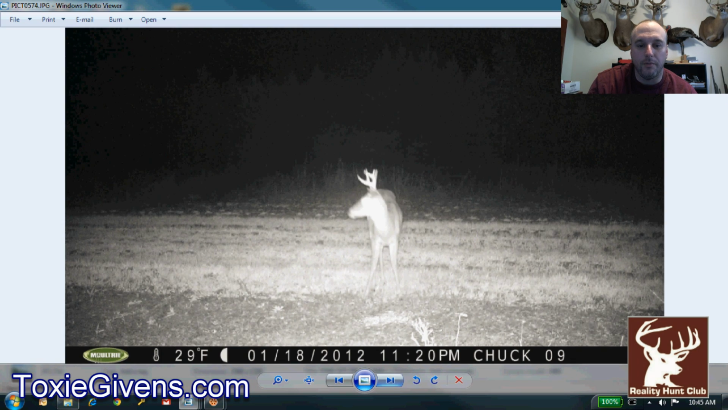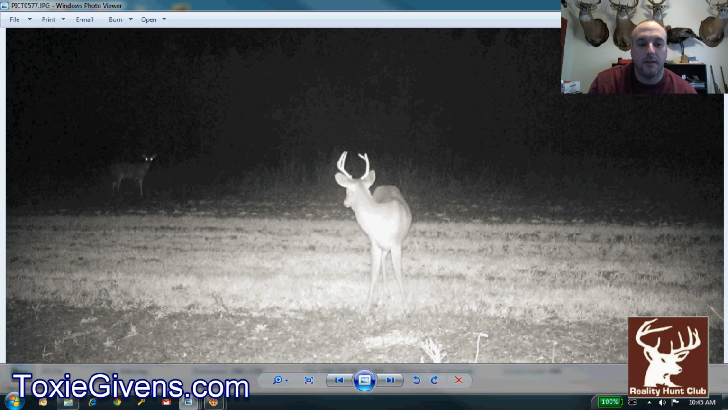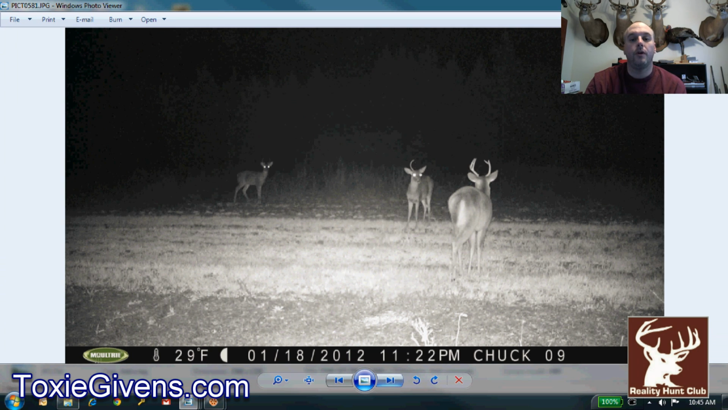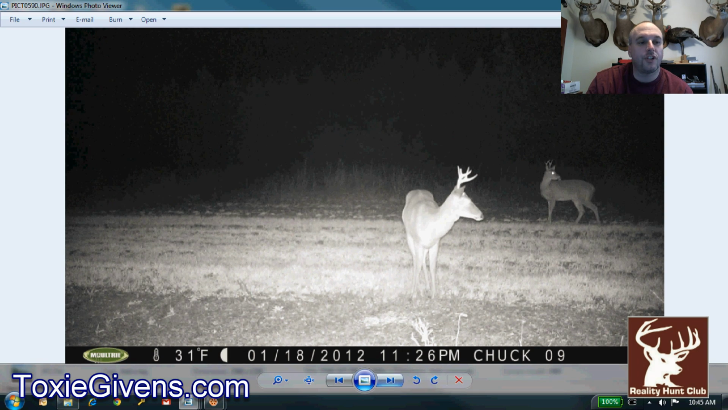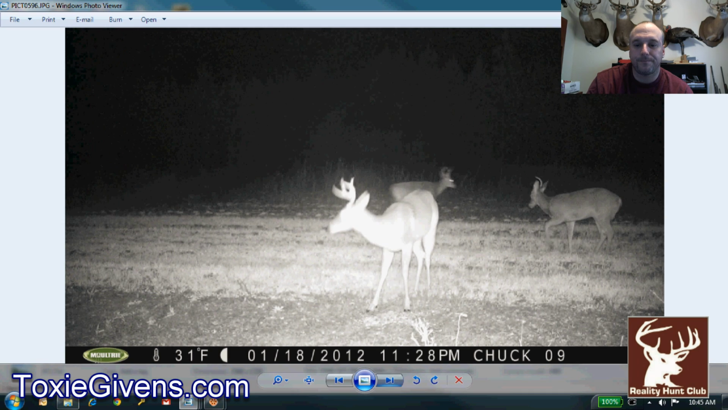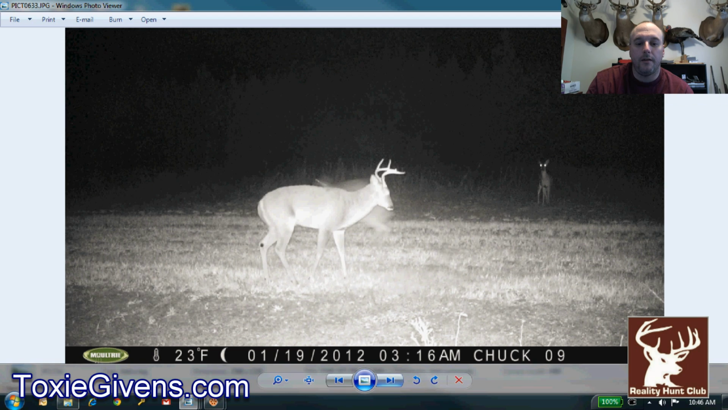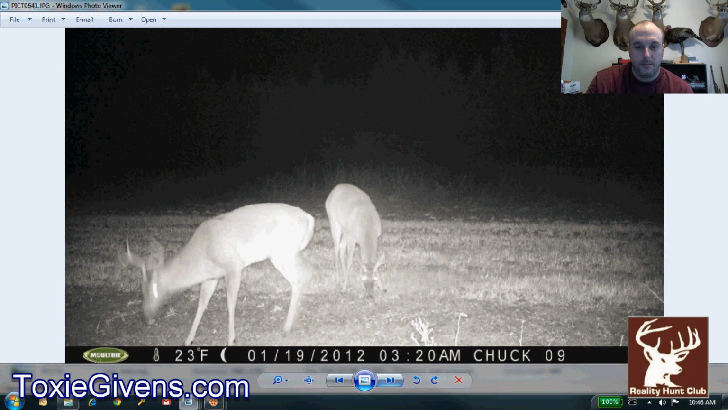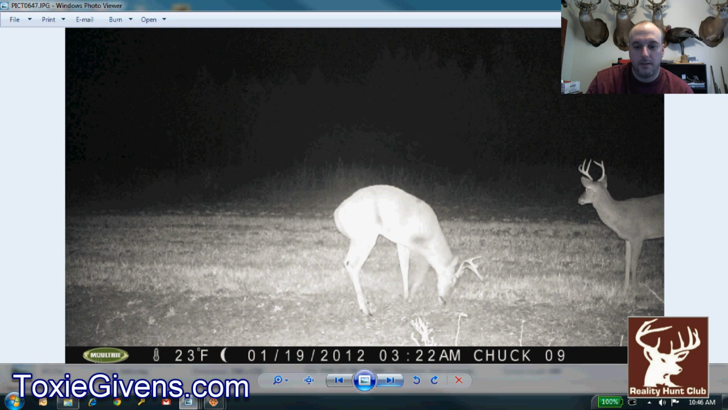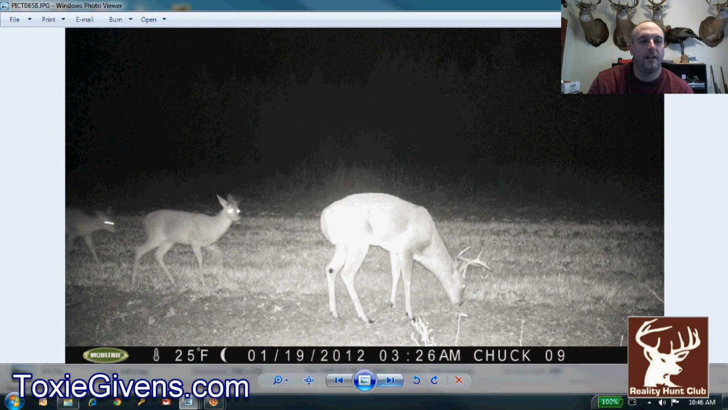So here's another little 2.5-year-old buck, as you can see. And here comes that 2.5. There comes that one missing the left side and that other 2.5. So I started calling those the 3 amigos because they started showing up on all the camera locations. It's amazing how these little bucks got around. Here they are, they're fighting over the corn pile. Show a little posture there. It's pretty cool what the cameras can catch sometimes.